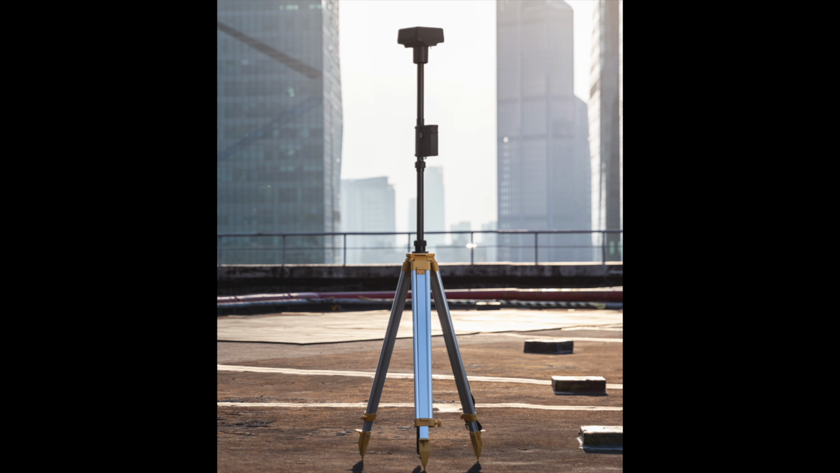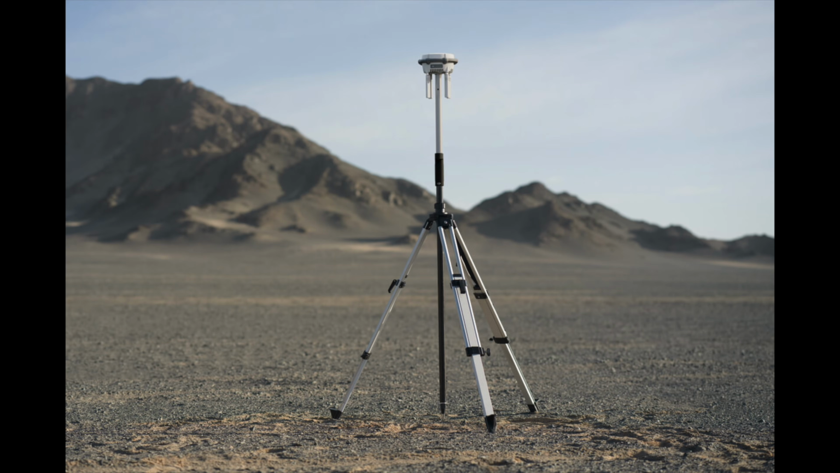Or DJI has 2 products you can use. You can use the DRTK2 base station, which is their older one, or you can use the brand new DRTK3 base station. The newest one is going to be more updated and have more bells and whistles, but if you have the old DRTK2, you don't have to buy a new one. You can still use RTK with that older DRTK base station.